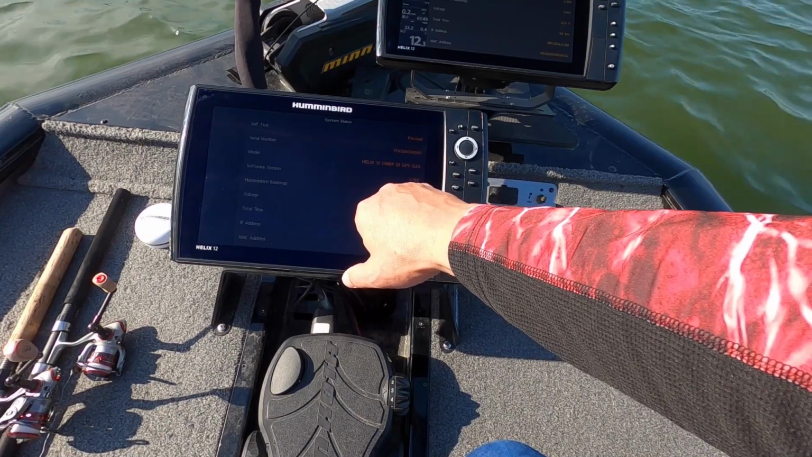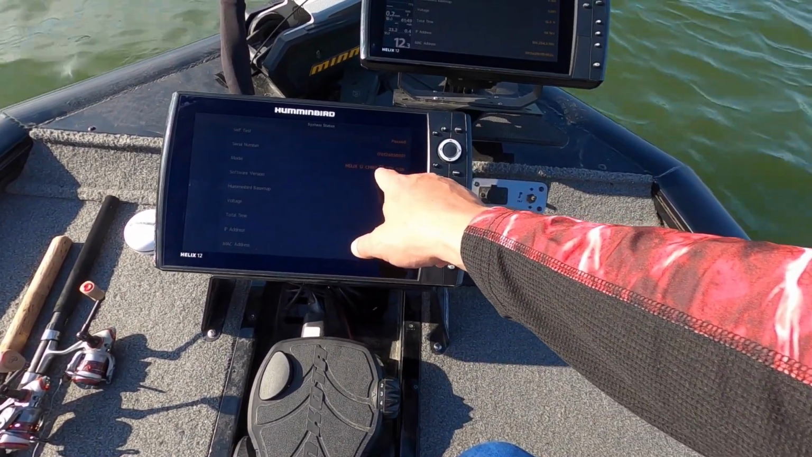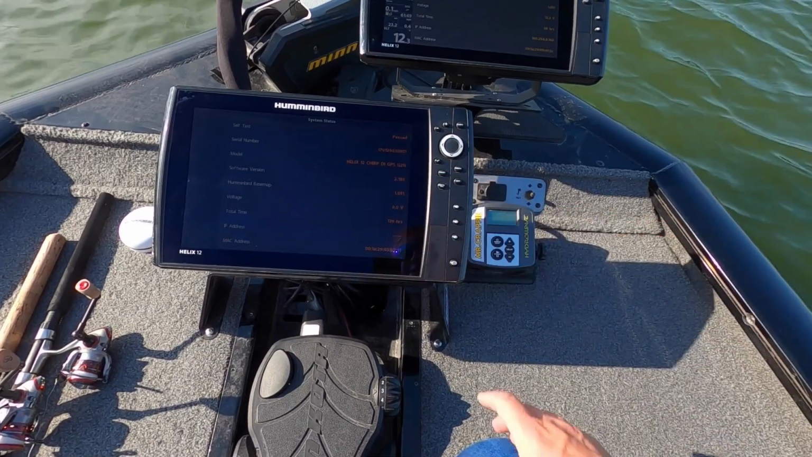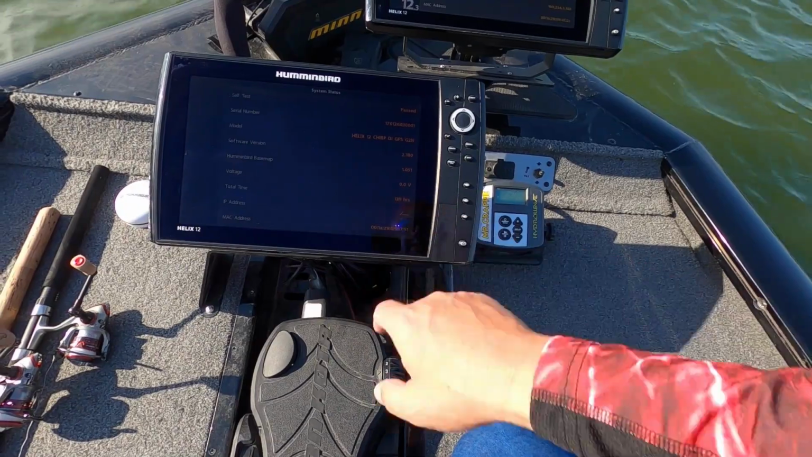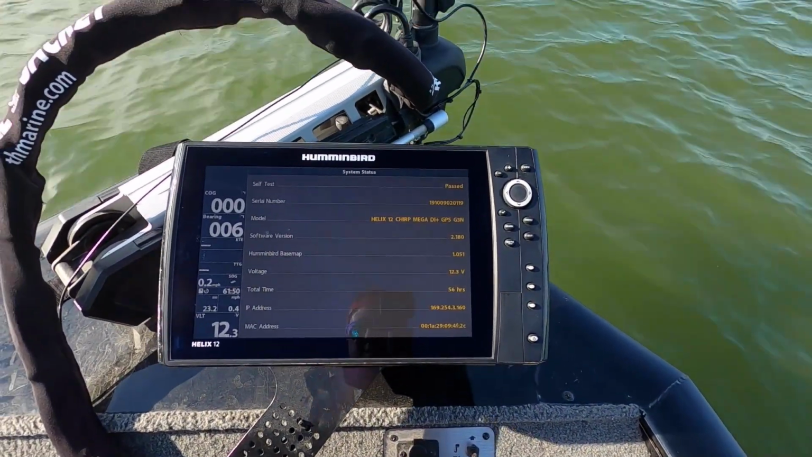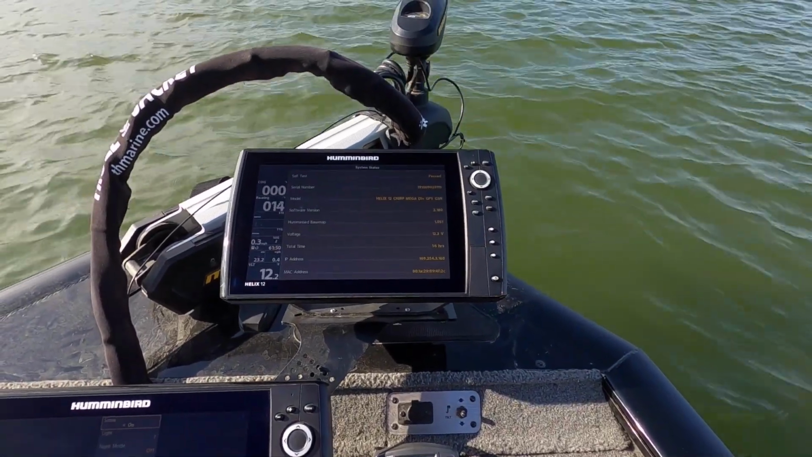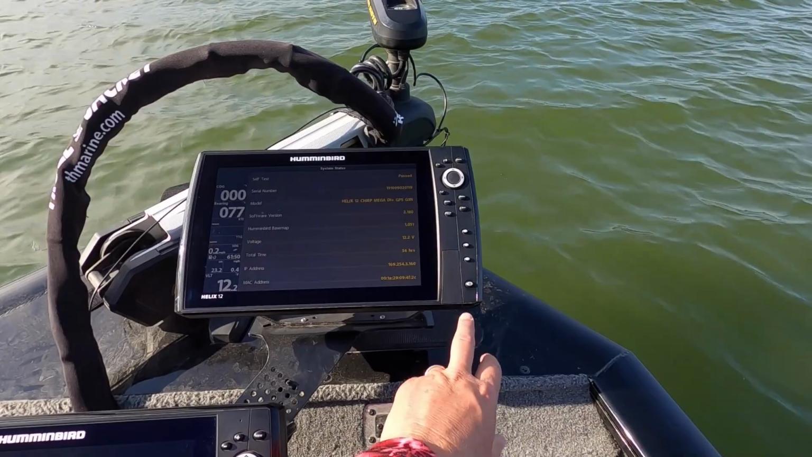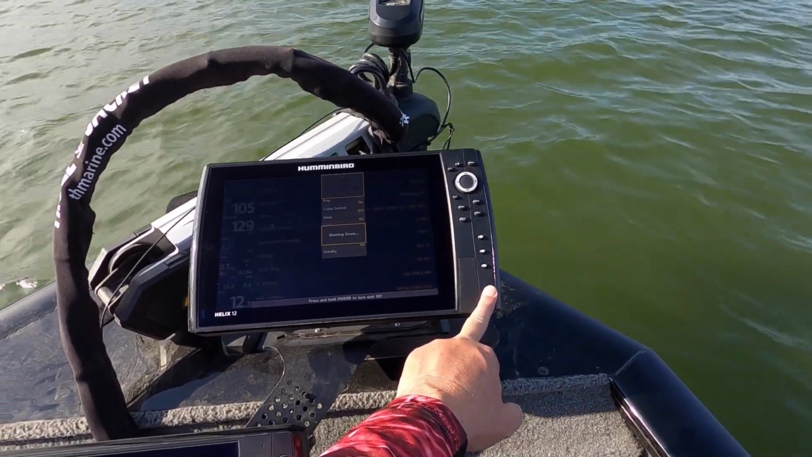If we come down to my Generation 2 graph, it's got the 2.18 also, and it is a Helix 12 CHIRP Down Imaging GPS G2N. So this also tells you how many hours. This graph actually has 139 hours. My front one already has 56 hours on it. So according to the manual, we'll see if this Mega 360 works.